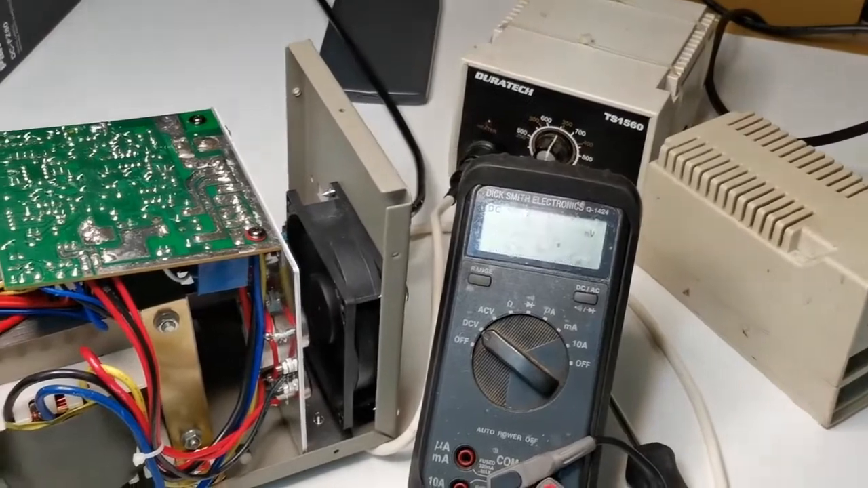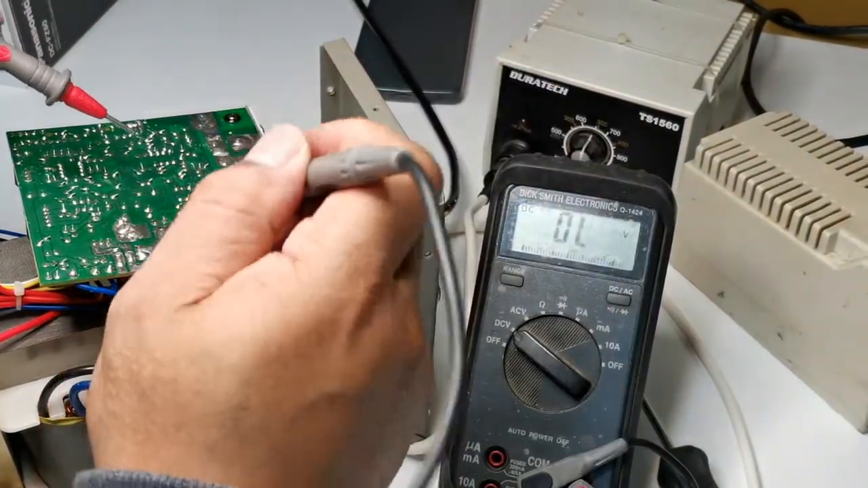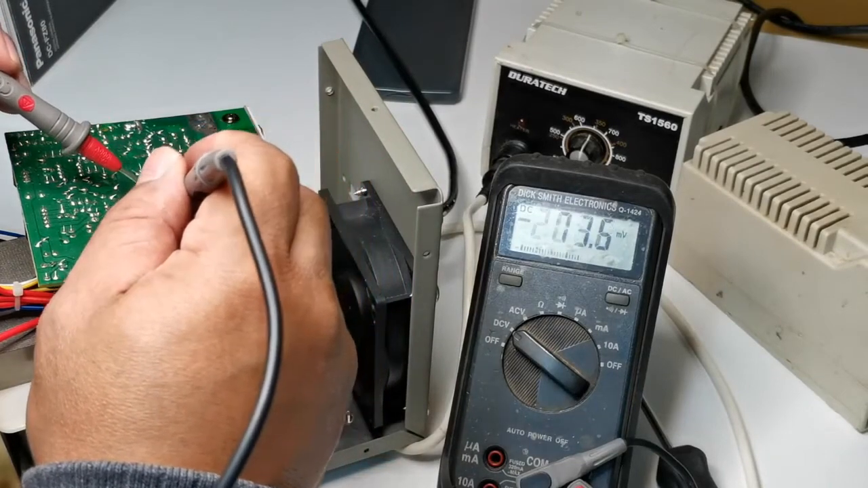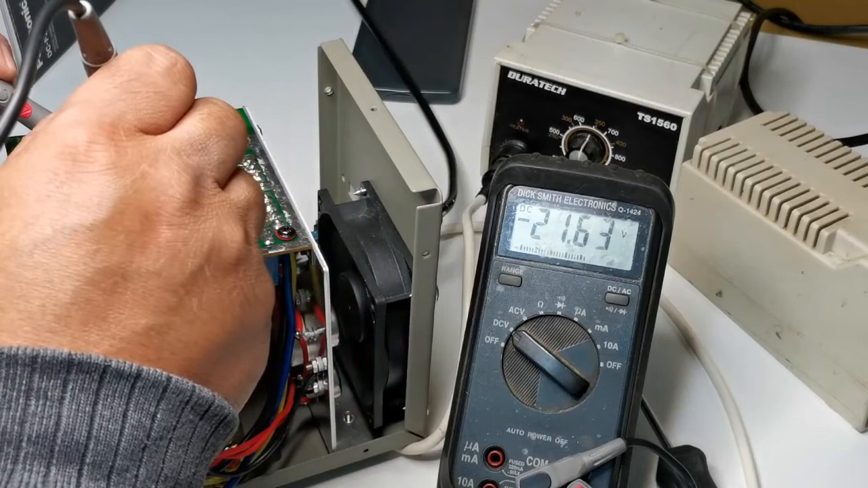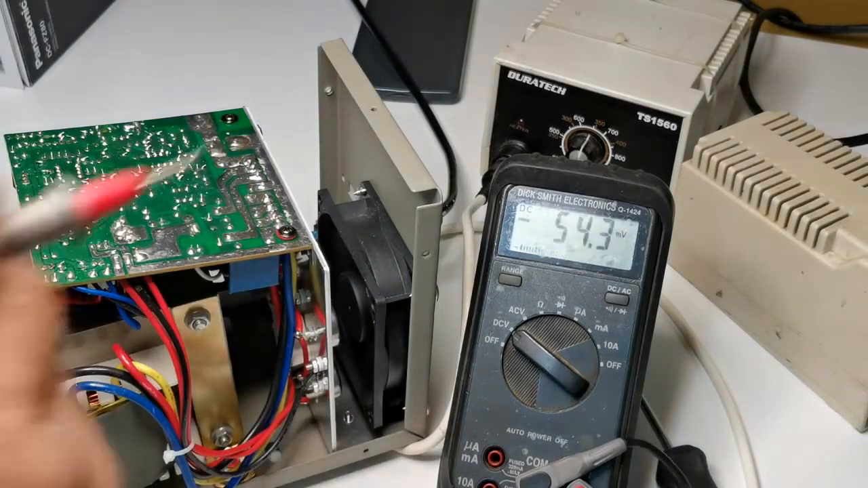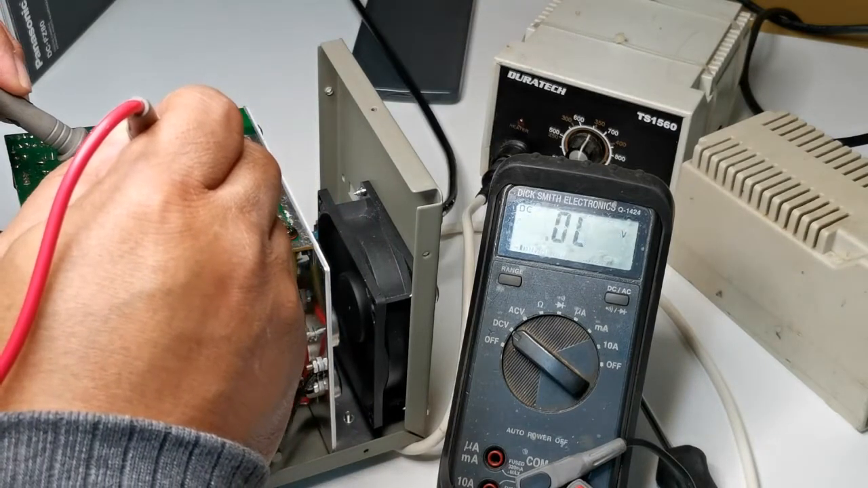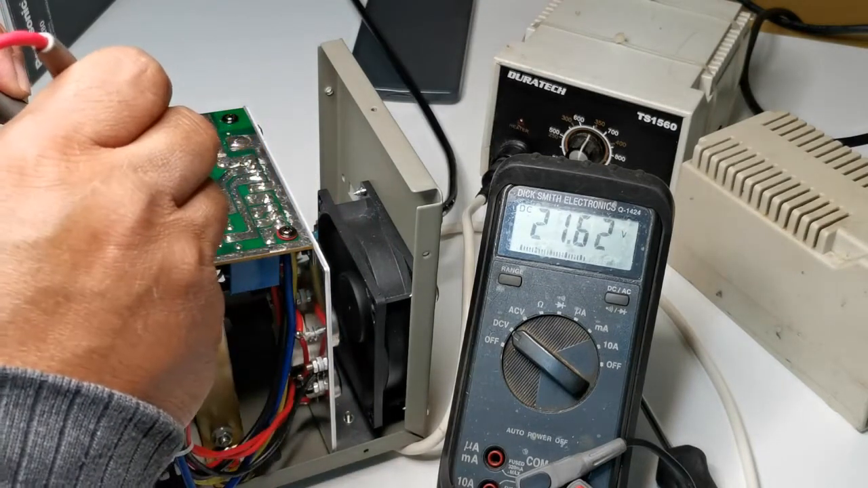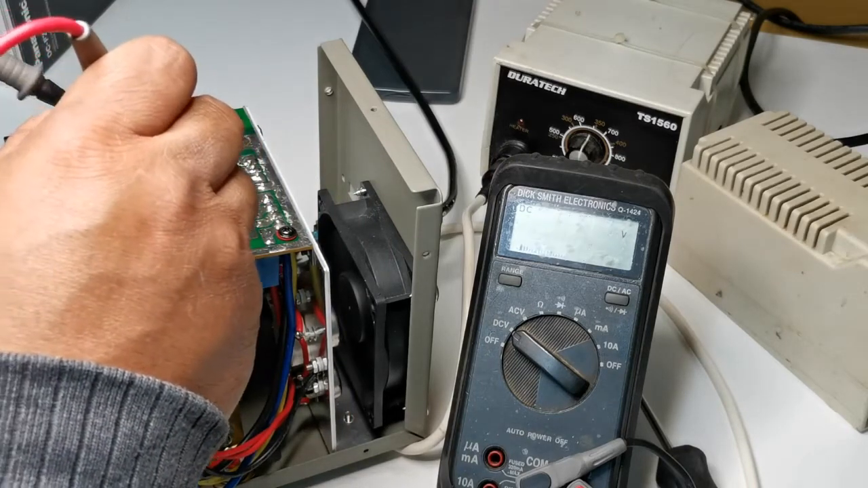Okay. It's about 21.6 volts, which is a lot. A resistor voltage drop of 21.6 volts is a lot.